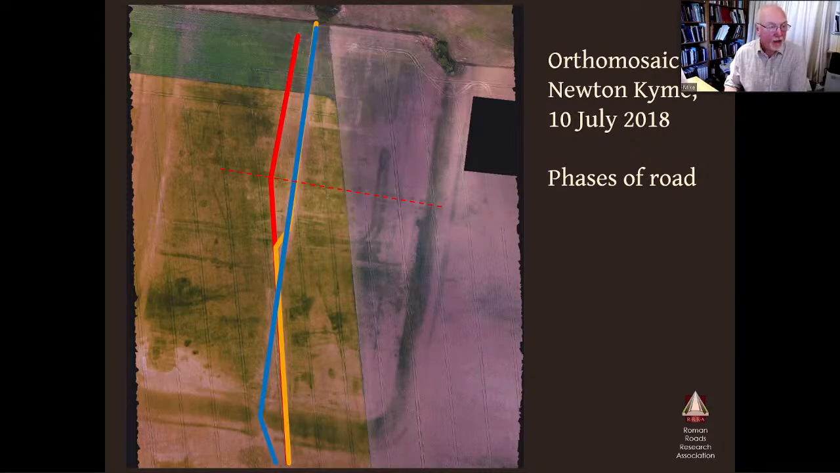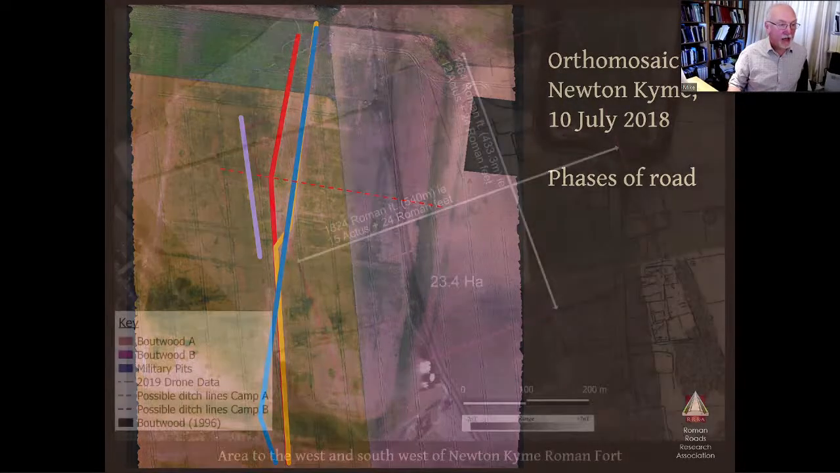Finally, there is another one which you can just see just there. We can't ascribe any date to that. It appears to be heading to the same point through the Vicus as the other 3. But beyond that, we can't say anything about it. What we can say for certain is that there is at least 1 phase before the Flavian one, and potentially 2. But that's not the end of the story.